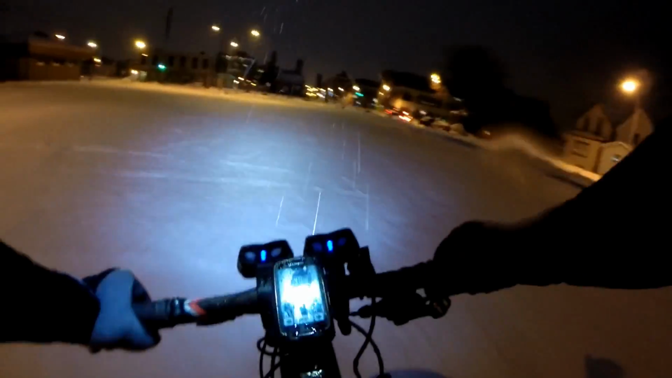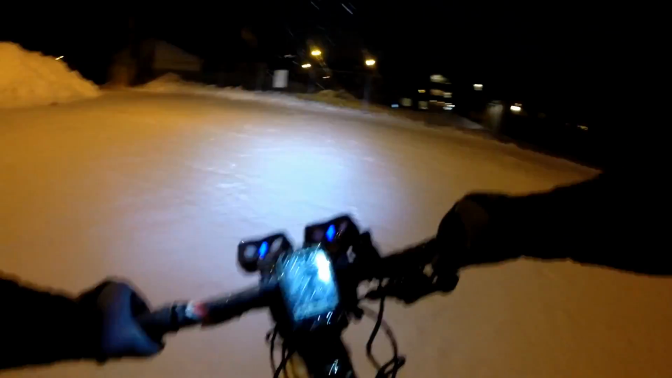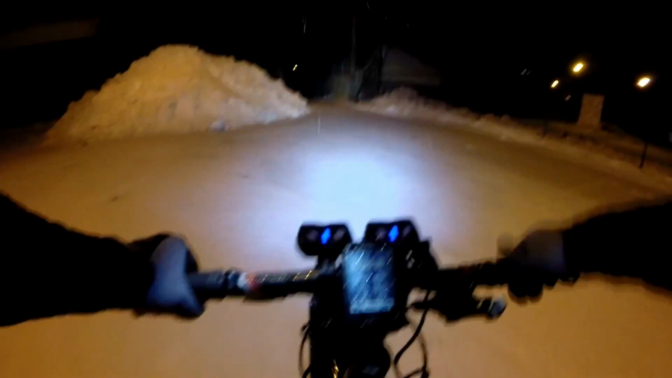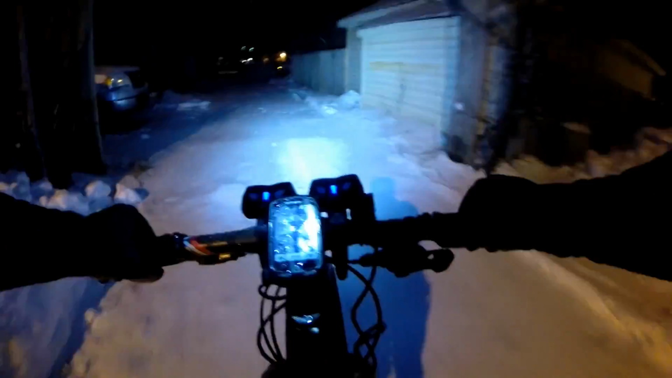Big parking lot that will soon be filled up for a social services building that's nearby. Okay, we're at 12 kilometers.